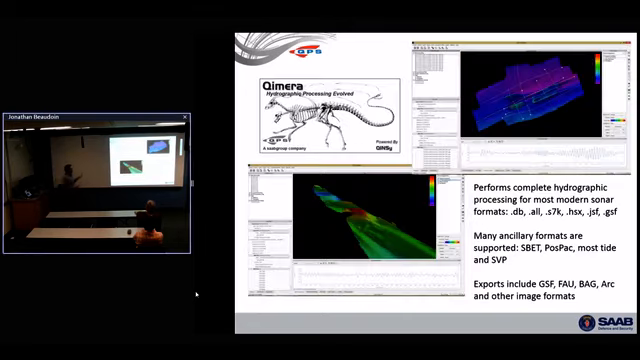So, a couple of nice screen grabs. We can read in most of the data formats that you're familiar with for multi-beam mapping, all the ancillary formats that you're familiar with, and then we can export to the most common formats. So the things that you're used to doing with bathymetric data, we can do that as well. And we have a Fledermaus, the middle showcase screen, 4-dimensional view. But you can do hydrographic processing in this environment.